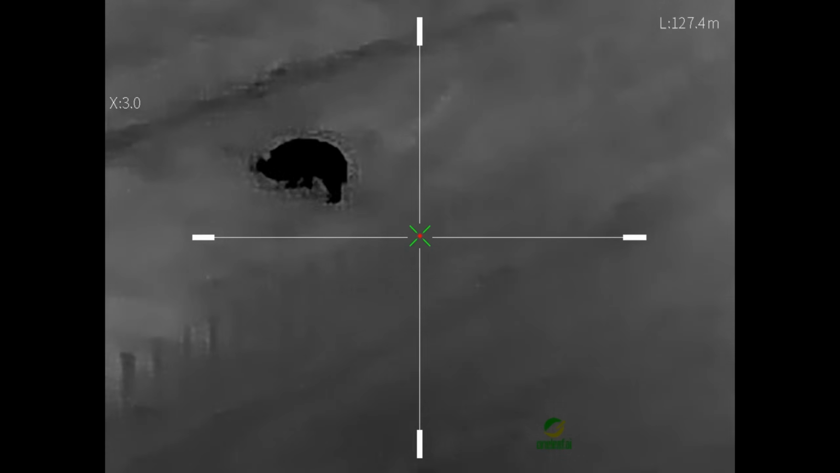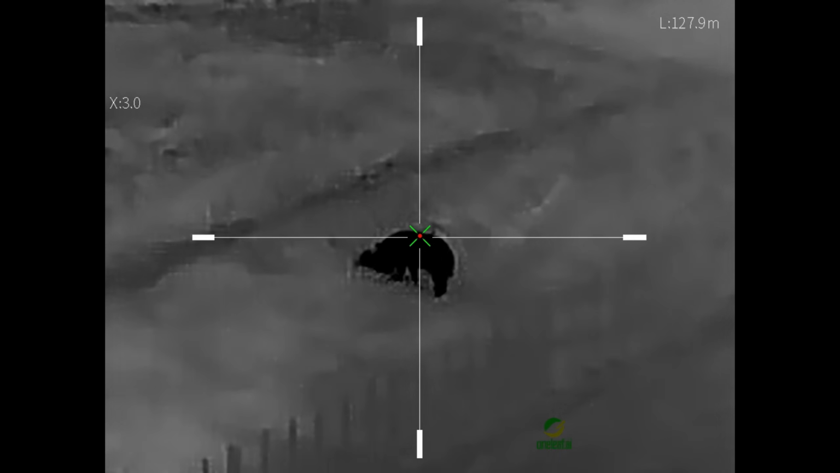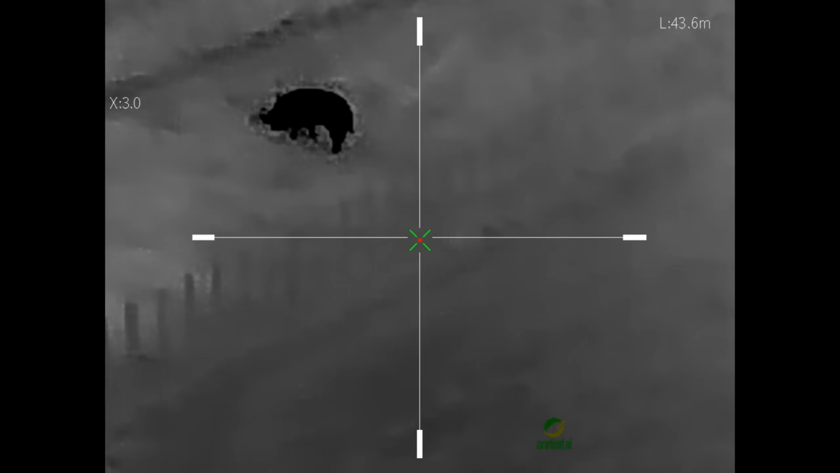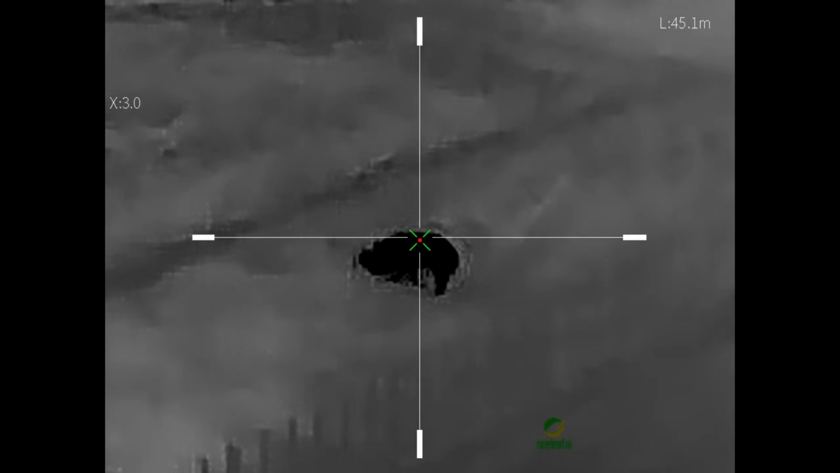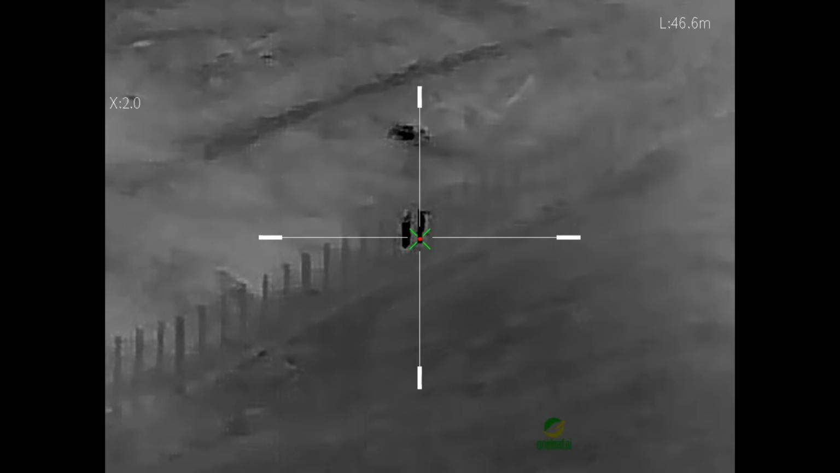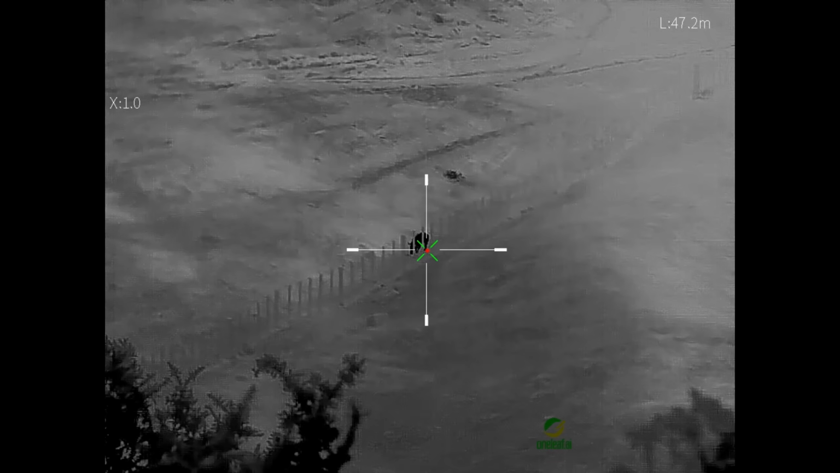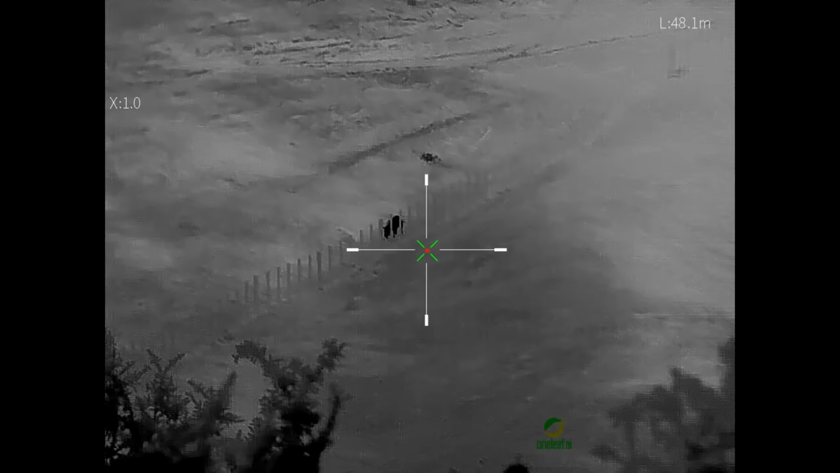It's just pissing too. She reckons it's about 70 pound. Oh yeah. Looks bigger than that. It's coming up the fence line.